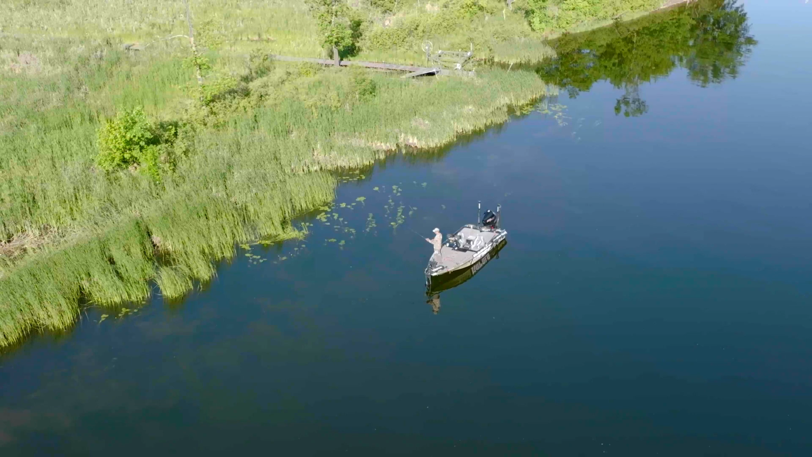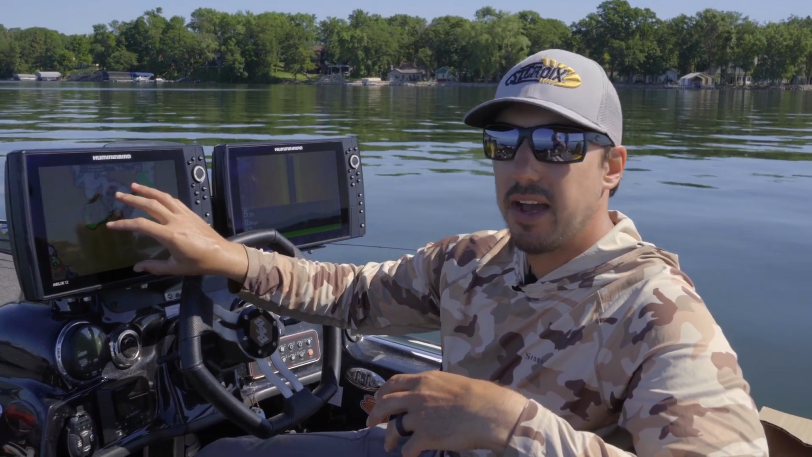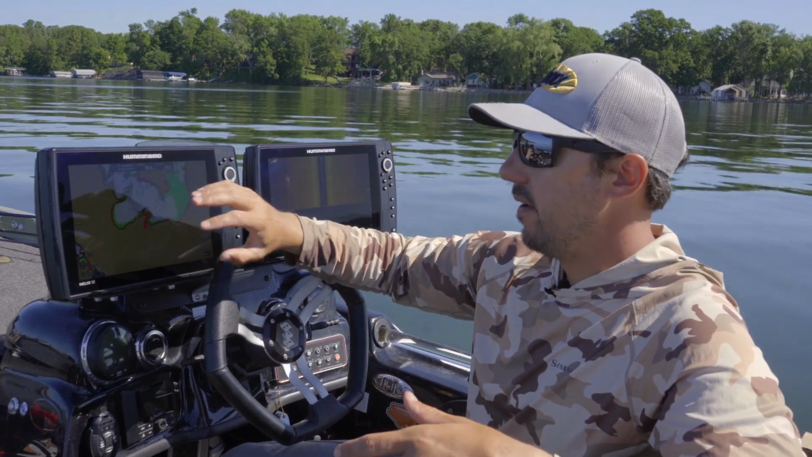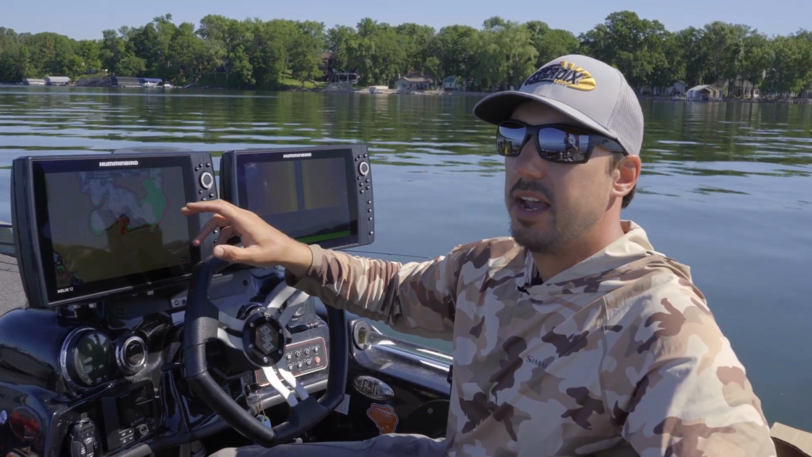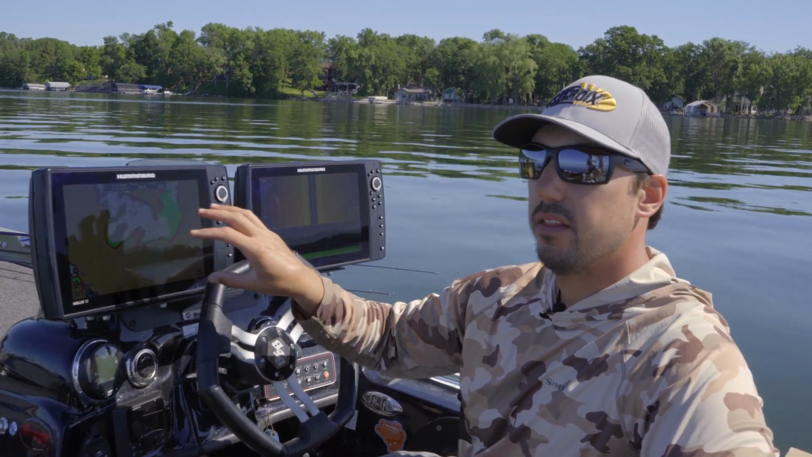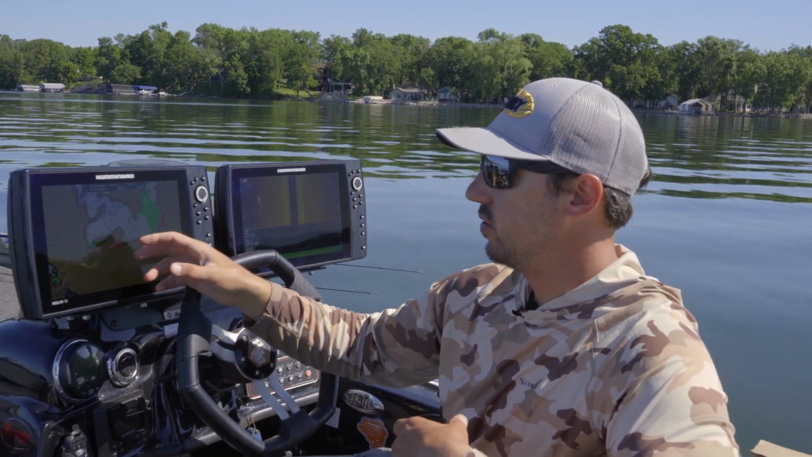We're out on the water today, a new body of water we've never been to, and a really important piece for me for breaking down a new lake is my mapping. I've got Humminbird LakeMaster mapping that I use across the country, and man, without these maps I would be blind going into these lakes. These things are so key to get you started in the right areas, or at least guess some of the right areas that you should be in.